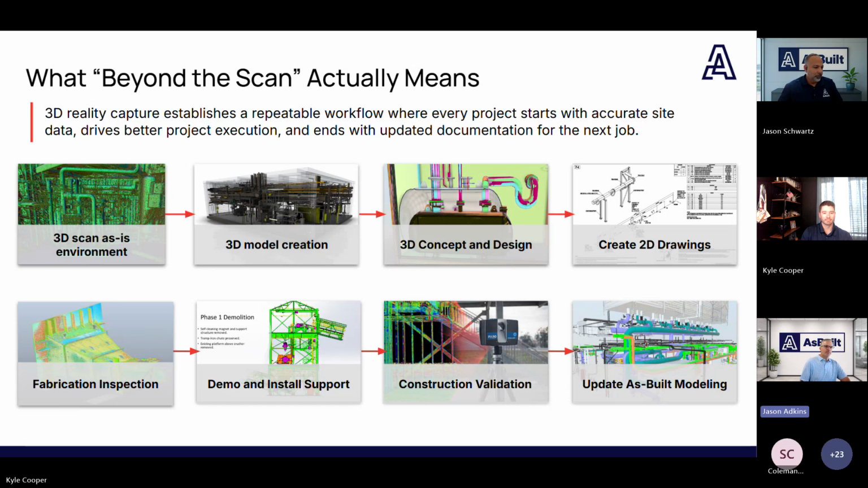So now that we've got everything scanned during construction validation, we're able to update the 3D model to reflect exactly what was constructed. And from the 3D, now you're able to produce all of the 2D drawings. So now you take that red line process away, and now you have trusted information that you're ready to use.